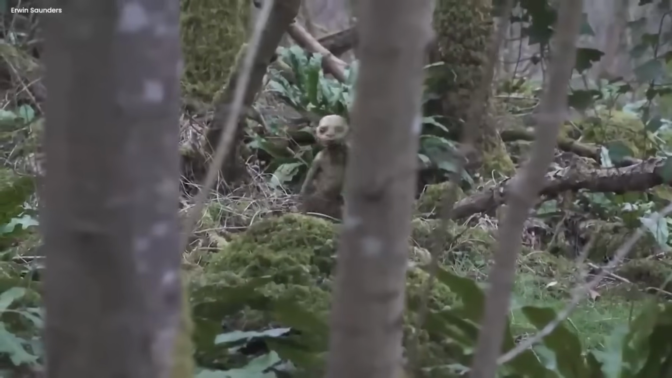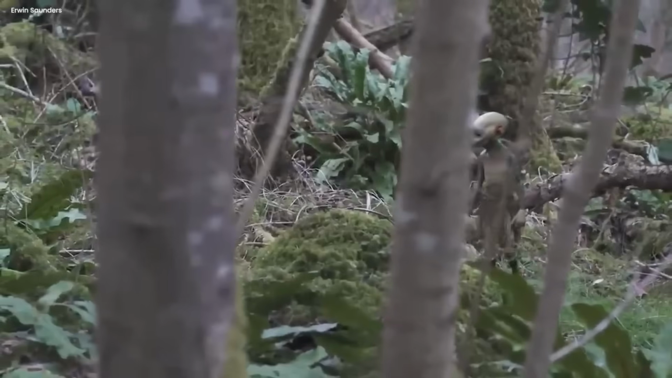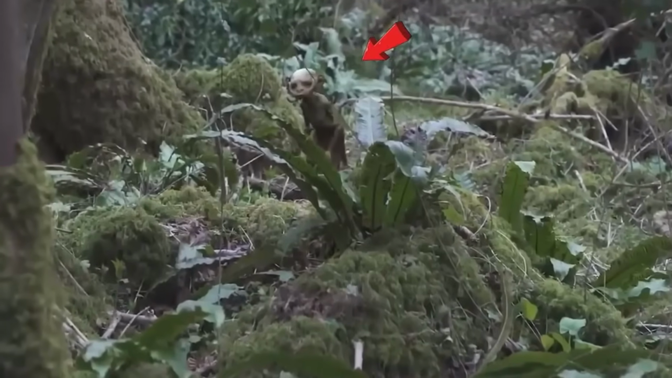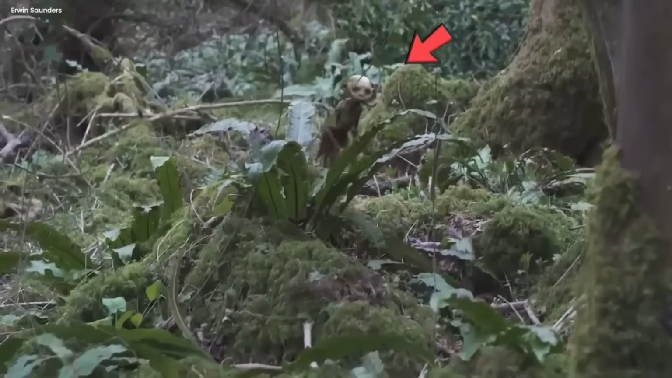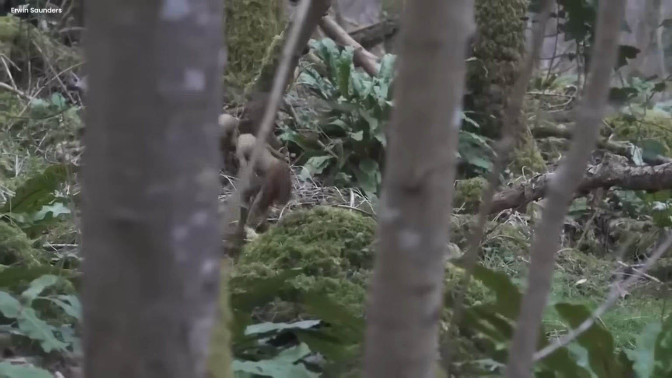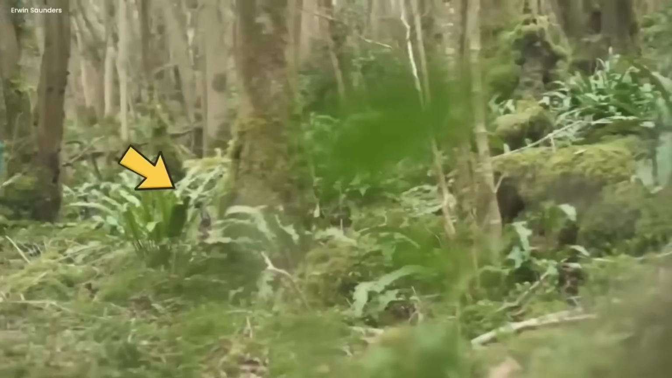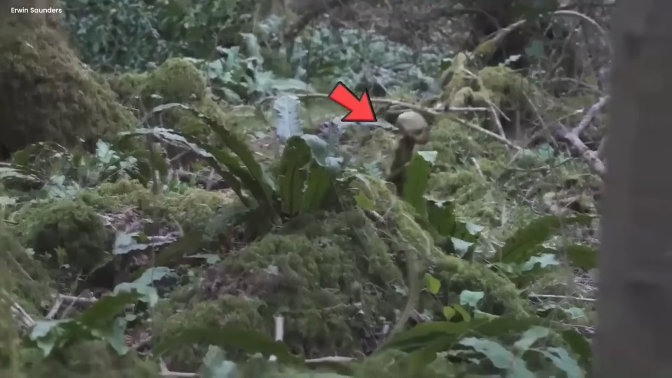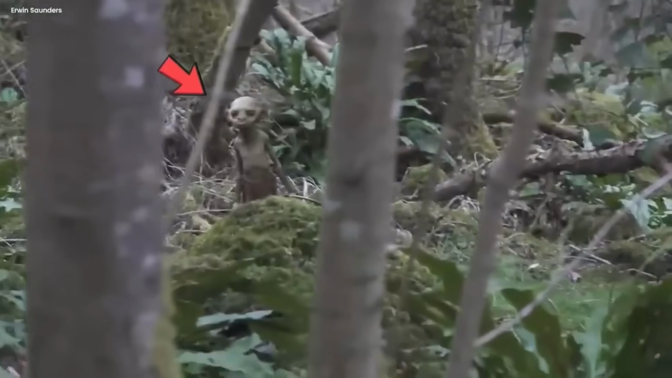Having no similarity to human dwarfs, due to its distinct head and long pointed ears, this creature holds a distinct uniqueness. Draped in dried leaves, this eerie being paved its way in front of the camera, only to disappear in a swift second. However, this video isn't enough to provide a solid testament to its presence, as it could be an AI-generated animation.